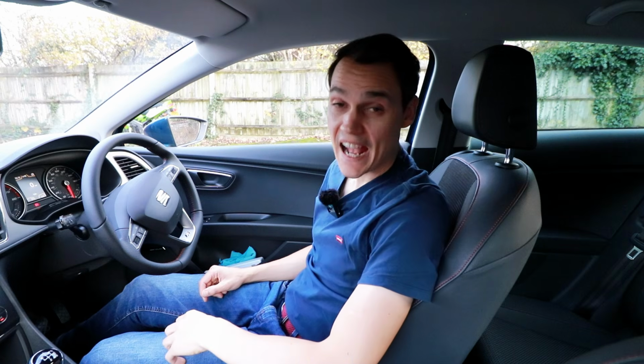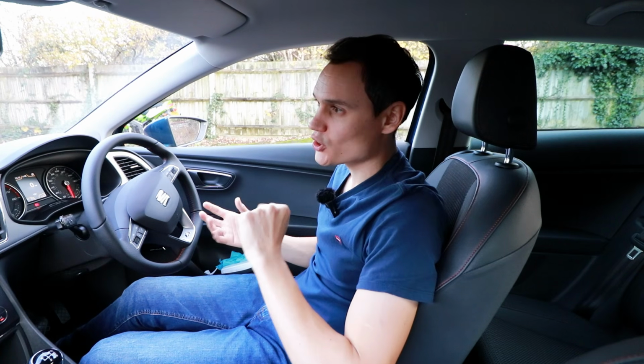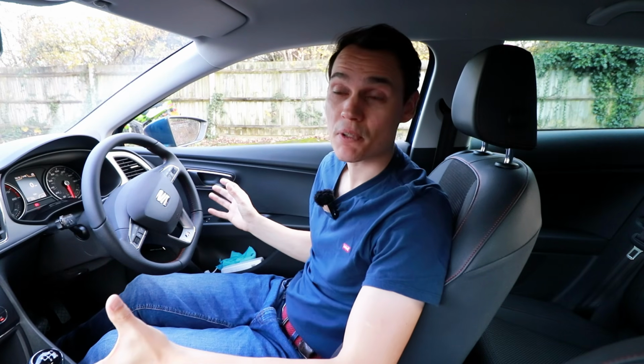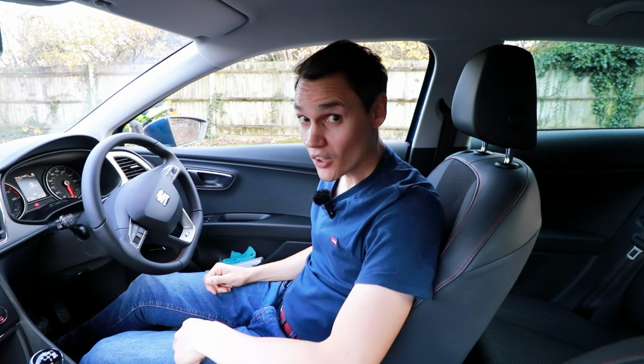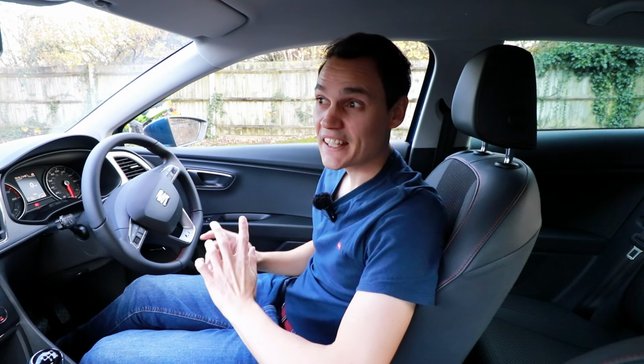Some cars even get anti-dazzle side mirrors, which makes such a difference when driving at night. It's a shame that that technology hasn't filtered down to the cheaper cars. It's been around for decades, but it still seems to be reserved for the more premium, expensive models. If you struggle driving at night, I highly recommend looking at a car with that technology if it's something you can afford.